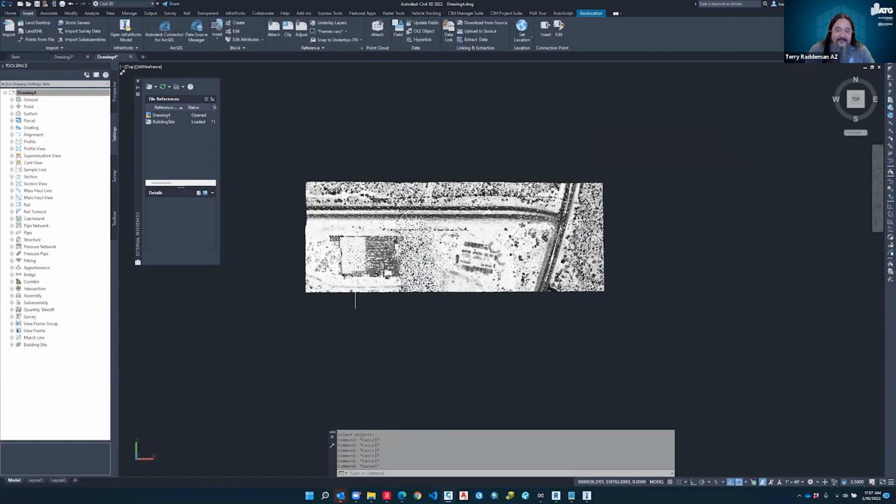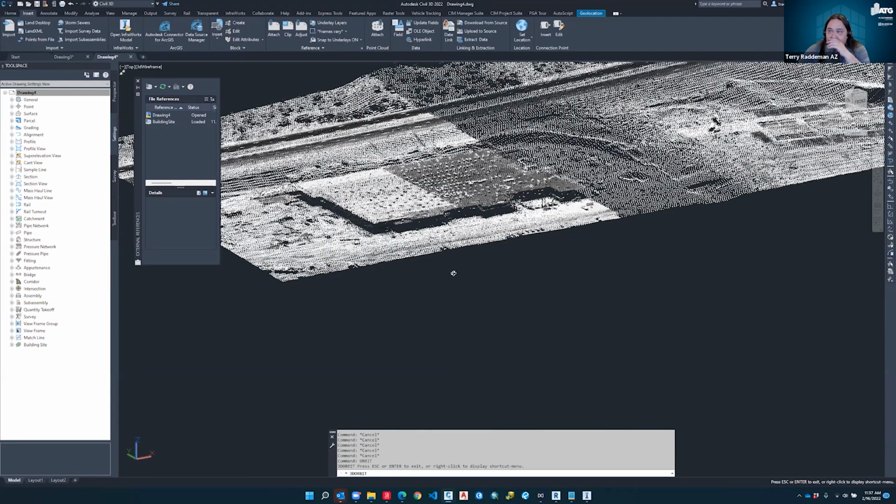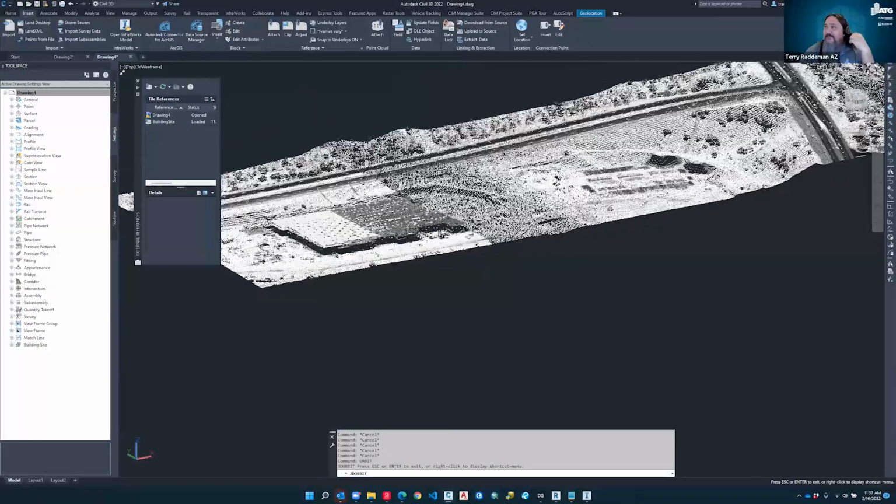Actually, before we even do that, let's just look around here. Let's look at this building, and we can look at the elevation of the top of the building. So this is a direct scan looking straight down. We have some buildings that are in here. Obviously, we don't want that in our surface, and we want just the ground points.